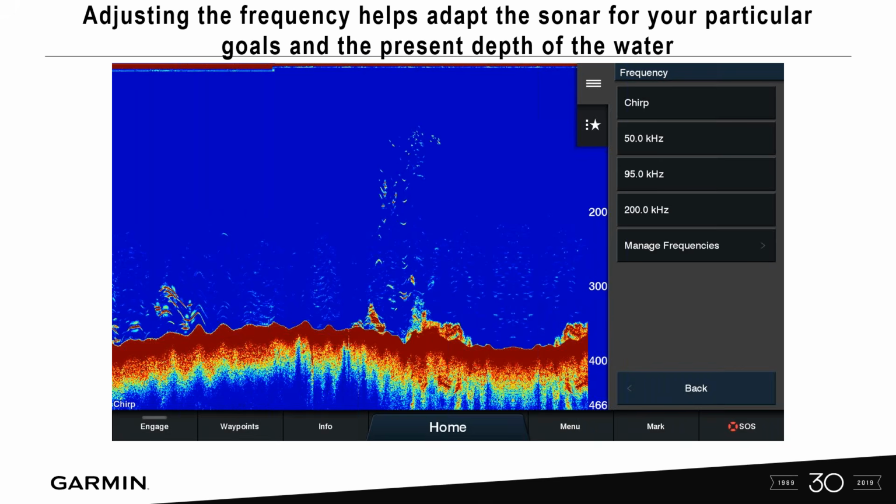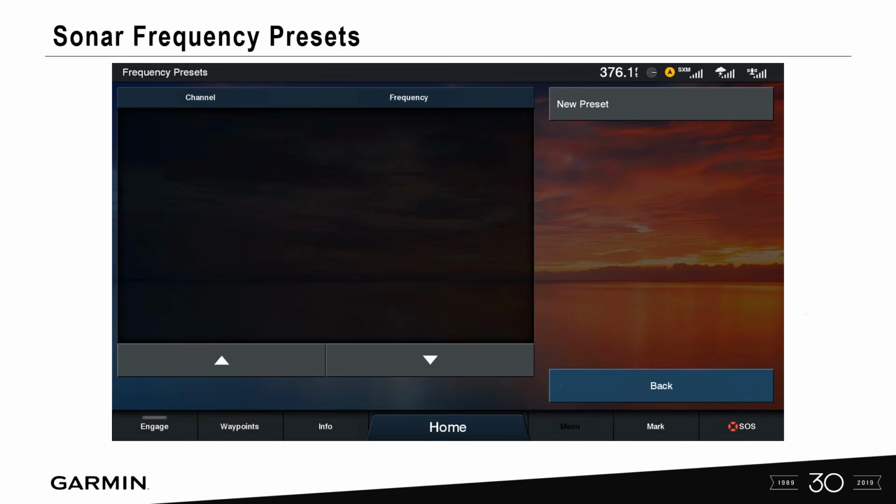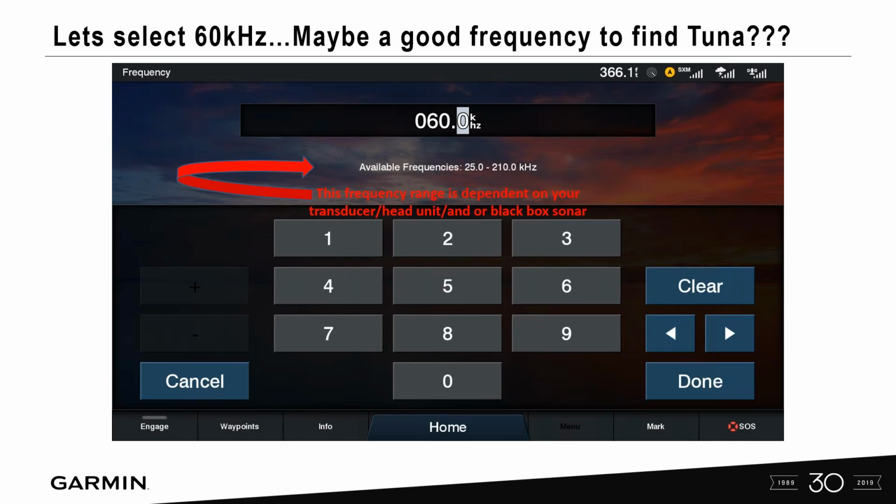So adjusting the frequency of your sonar for your particular goals and what you want to do at that certain depth, you can go in and actually manage your frequencies on many of our Garmin units that are out there. The reason why you might do this is because you're targeting a particular species of fish, and you want to make sure that that shows the best on the screen. This is just an example, but I can go under manage frequencies. I could go in and select new preset and type in the frequency that I want to target.